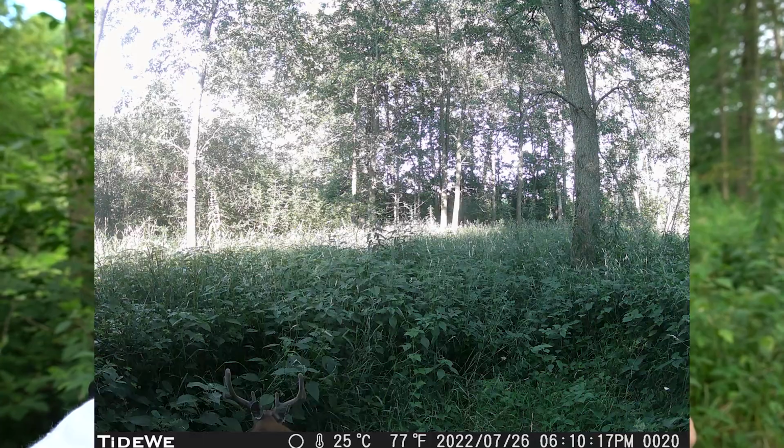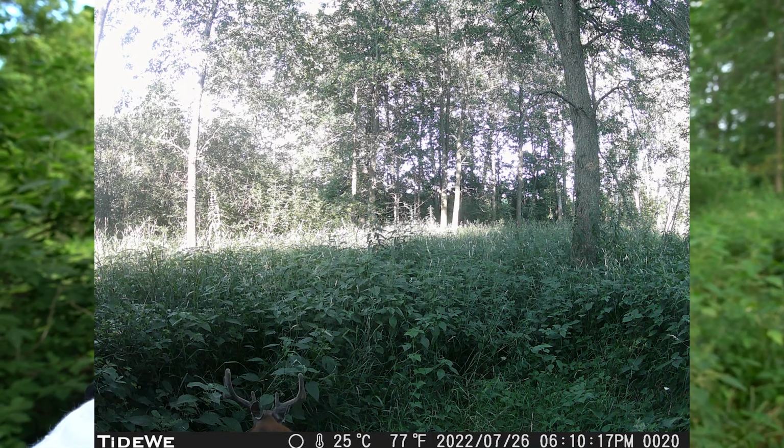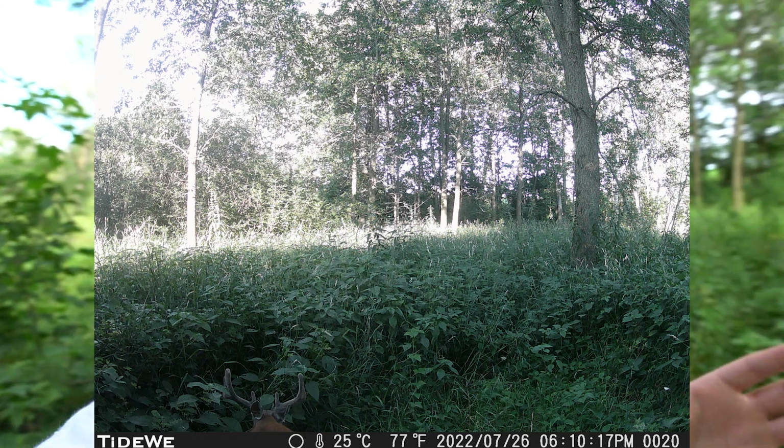They're using this area as a bedding area, which we kind of figured, which is kind of why we wanted to get back here and potentially hunt this spot. So we're just going to have to be really picky on when we come back here, what kind of wind we have, and also what time of the day we're going to come back here and hunt this, because to get to this stand, you're literally walking through bedding areas.